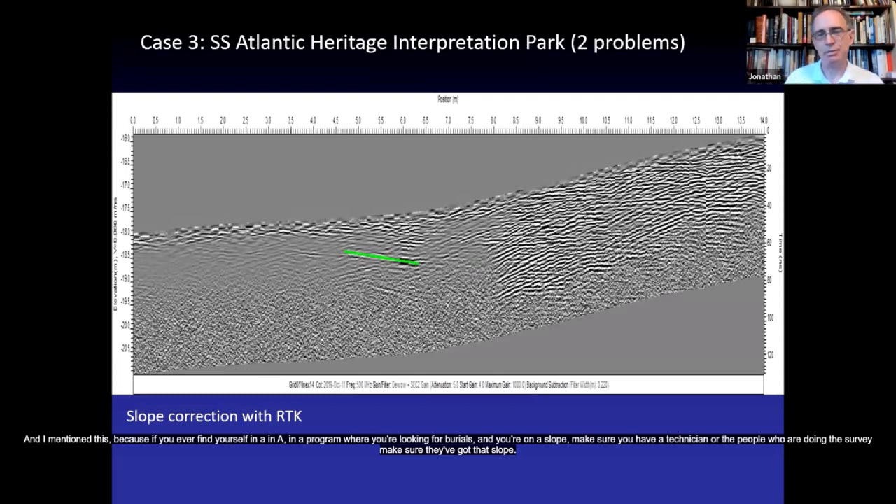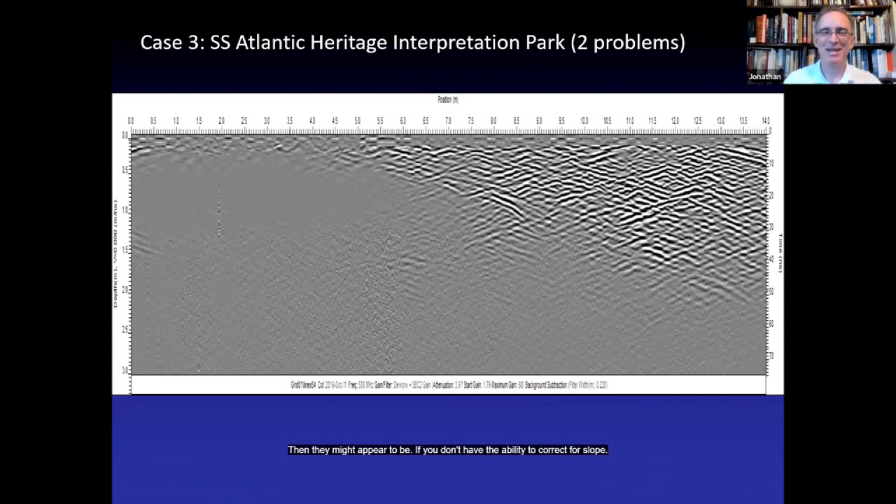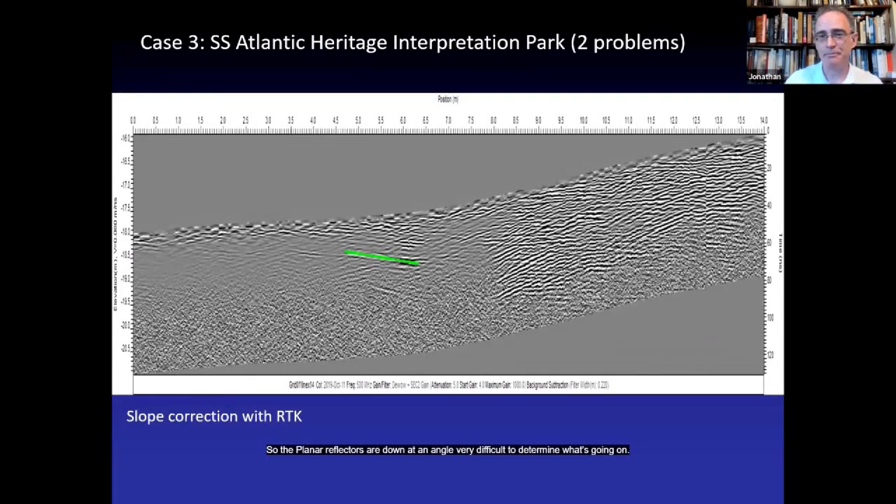I mention this because if you ever find yourself in a program where you're looking for burials and you're on a slope, make sure the technician or the people doing the survey have that slope correction. Once you do that, you'll see that certain patterns of reflectors can appear to be bedded more horizontally than they might appear to be if you don't have the ability to correct for slope. Otherwise the planar reflectors are down at an angle, and it's very difficult to determine what's going on.